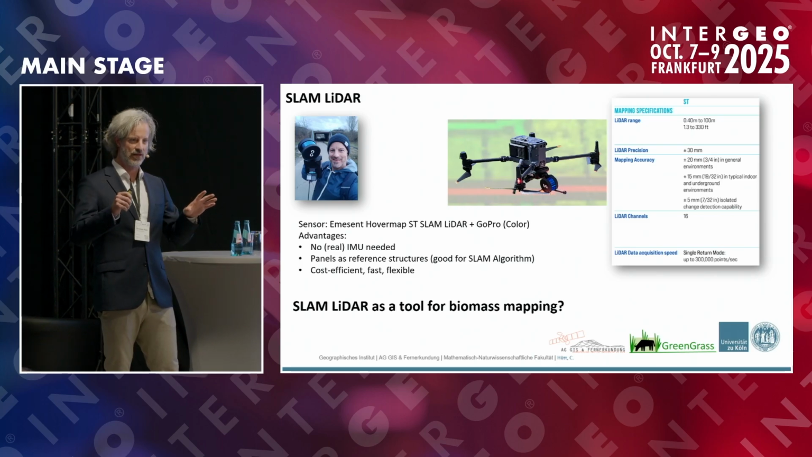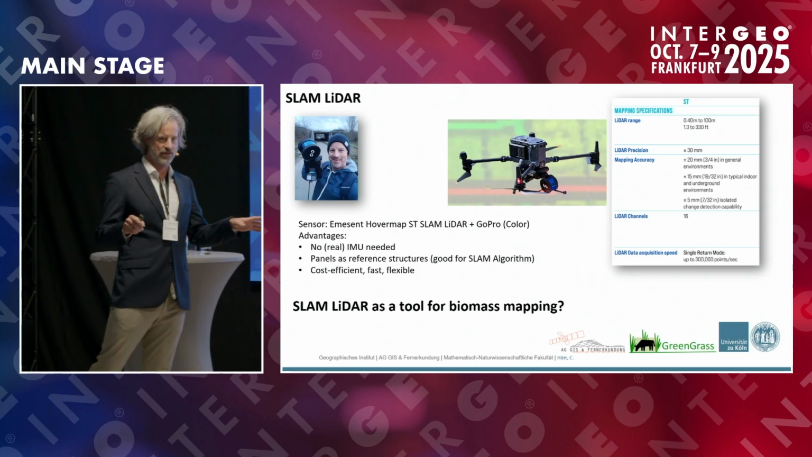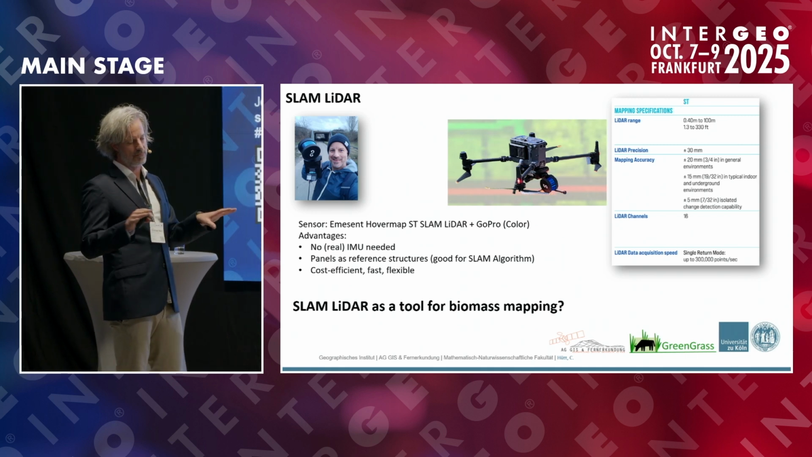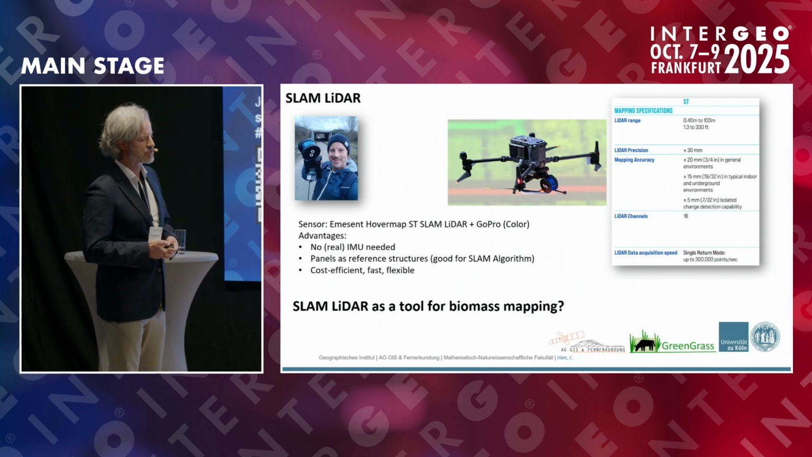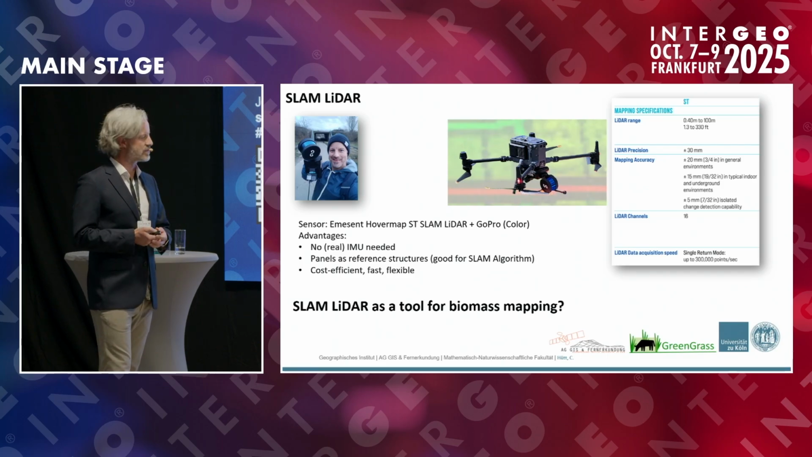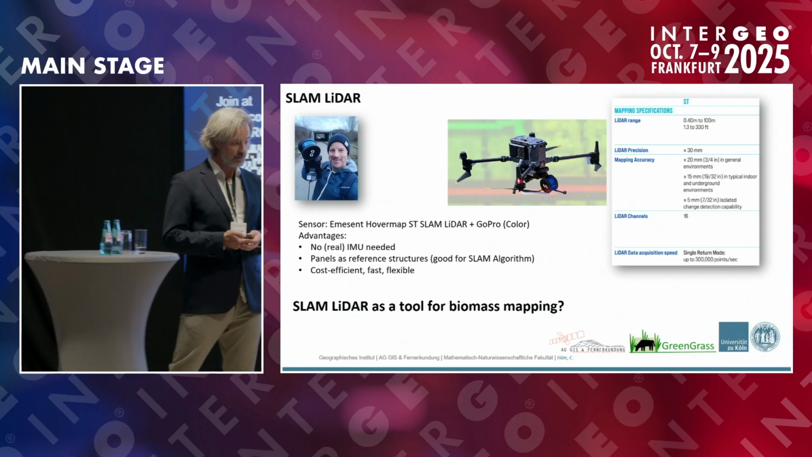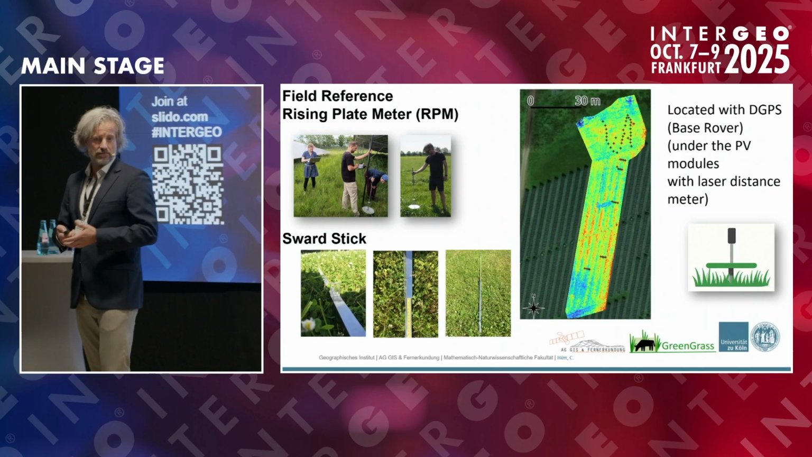SLAM LiDAR is really not working in featureless environments, but here we have a solar park. So theoretically, those solar panels should serve as a good reference. So the question here in this project was, is SLAM LiDAR a tool for biomass mapping also? And we put this to the test.